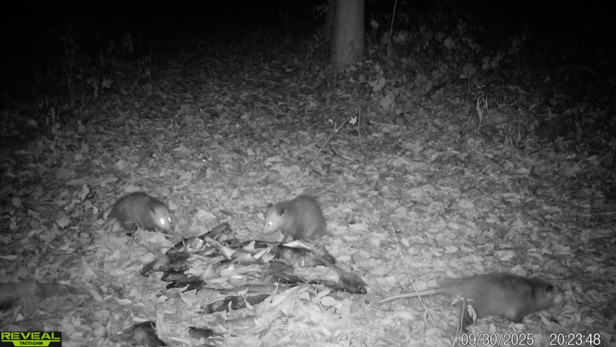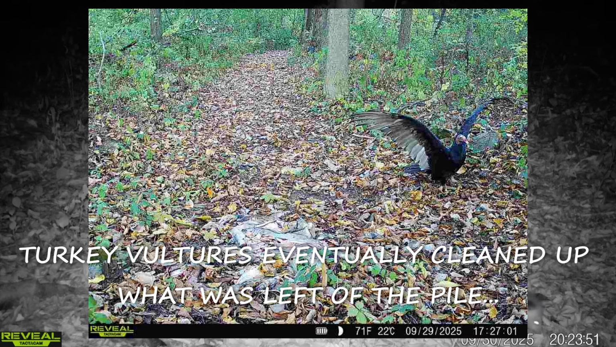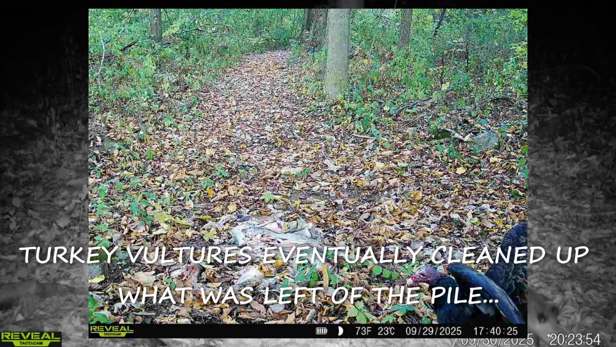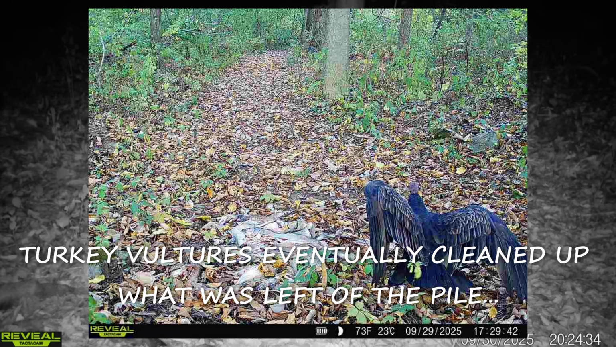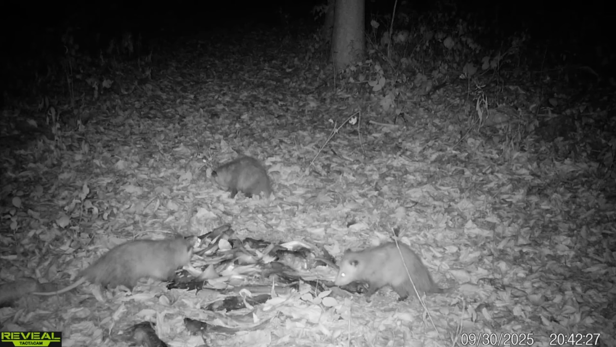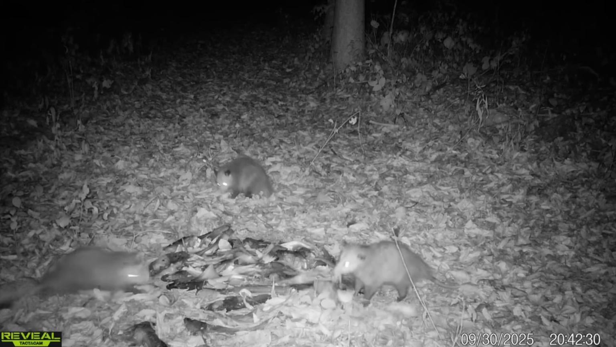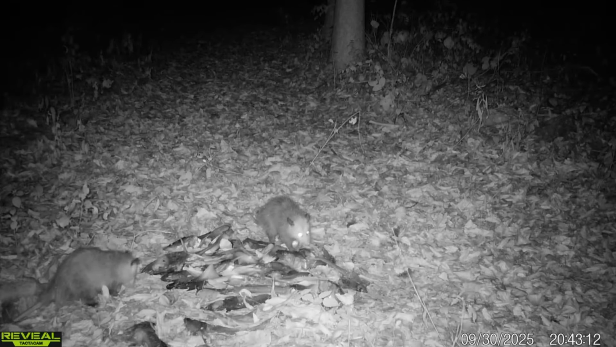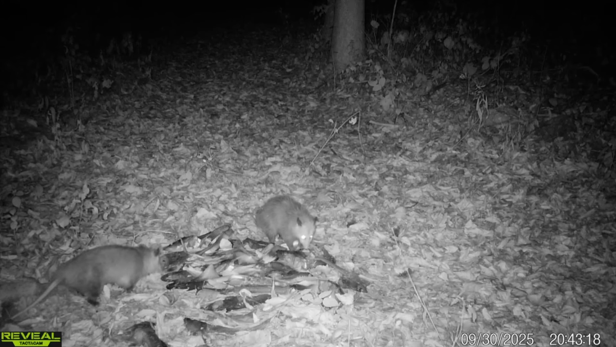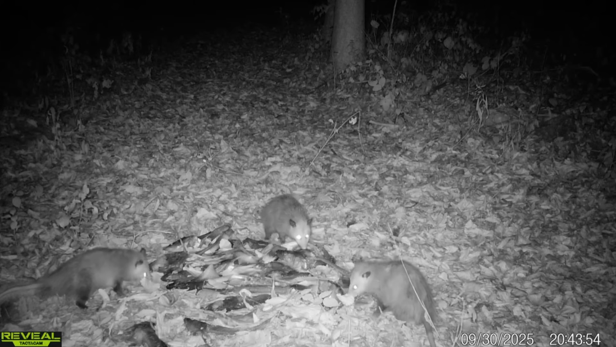So I did get a lot of daytime footage also, but it just seemed like this nighttime footage was a lot clearer to show on the video. And again, it was just a lot of possums and things that I had already had on video at night. So I kind of stuck with a lot of the nighttime video that we had. But just super interesting to watch these animals come in and kind of do their thing. You can see this little guy here, he's just trying to pull something big off the pile.